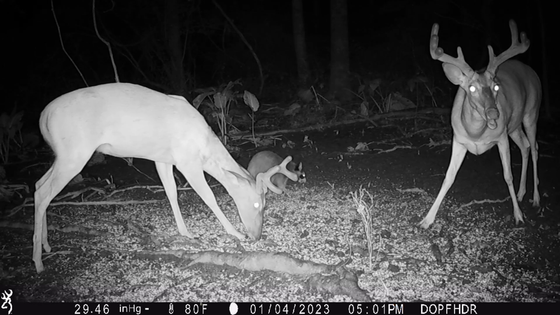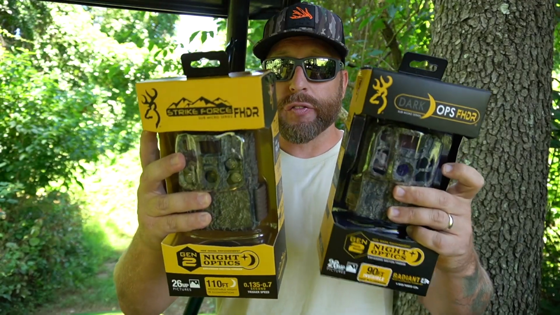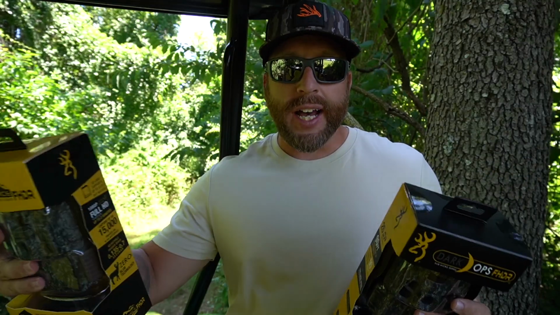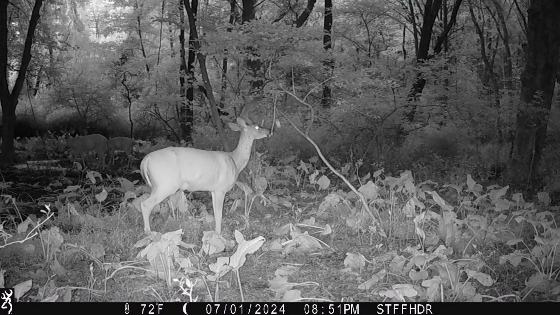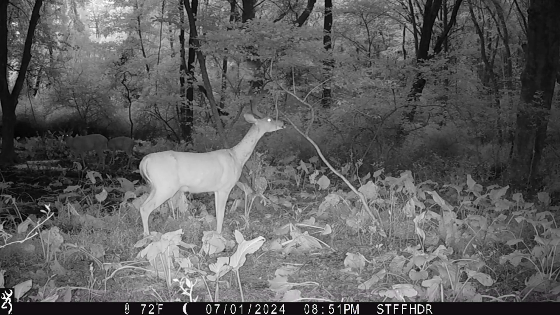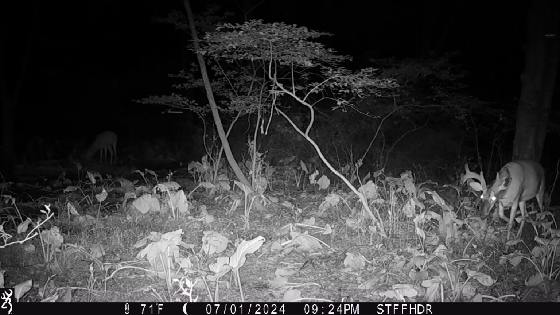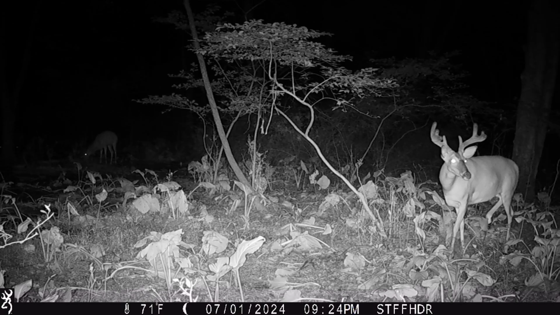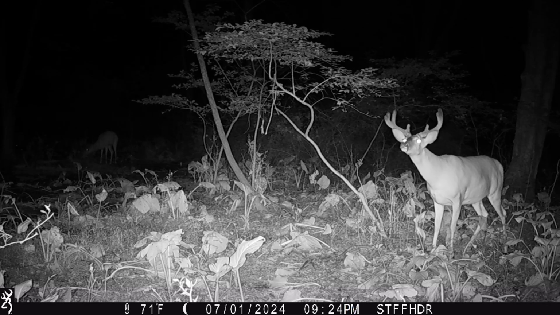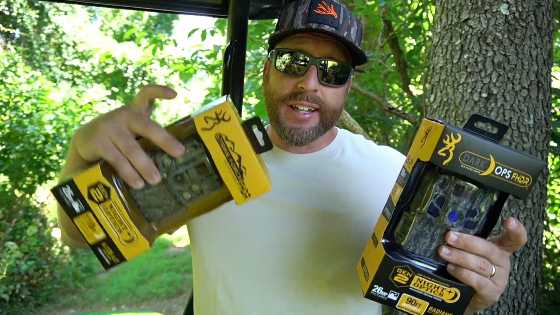Okay, one more feature I want to highlight before we get these guys out is both of these models have the new Radiant 4 LED illumination. And again, that's going to help you with your nighttime images and videos. One other thing to highlight too, guys, is this Gen 2 night optics is going to help with motion when things are moving fast in front of the trail camera. And both of these also have HDR, so we turned that feature on both models, and we're going to test that, and you guys will see that in this video.